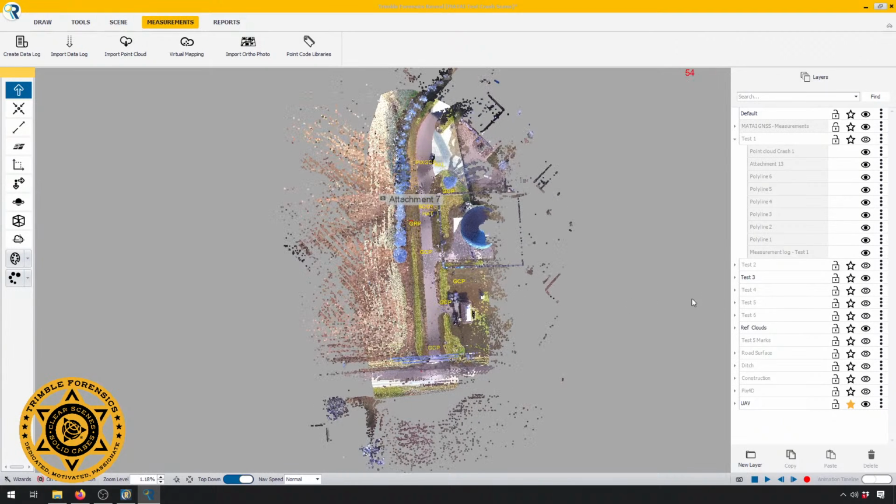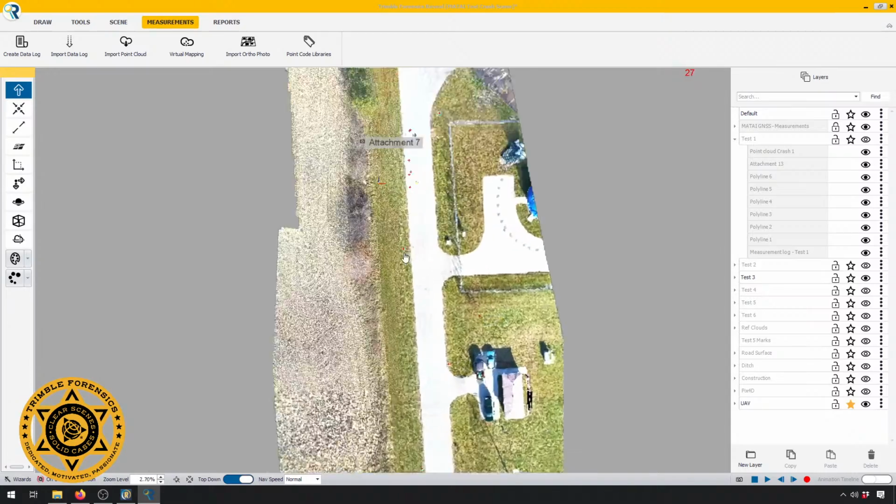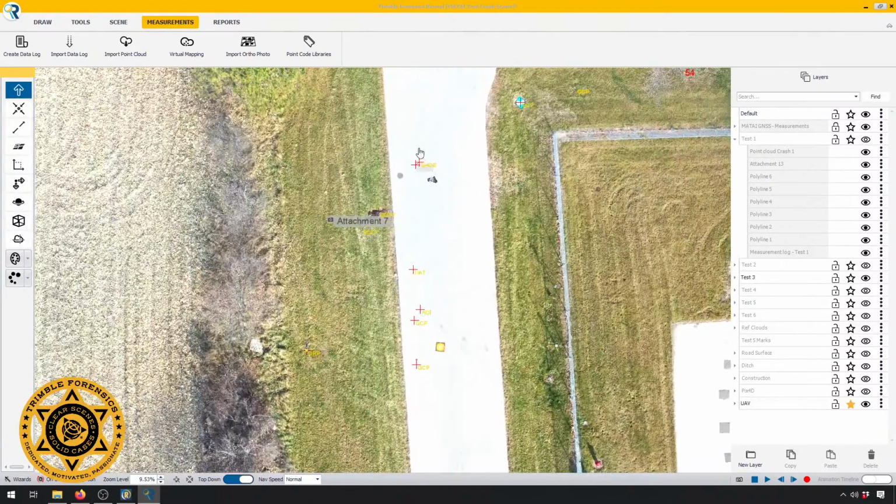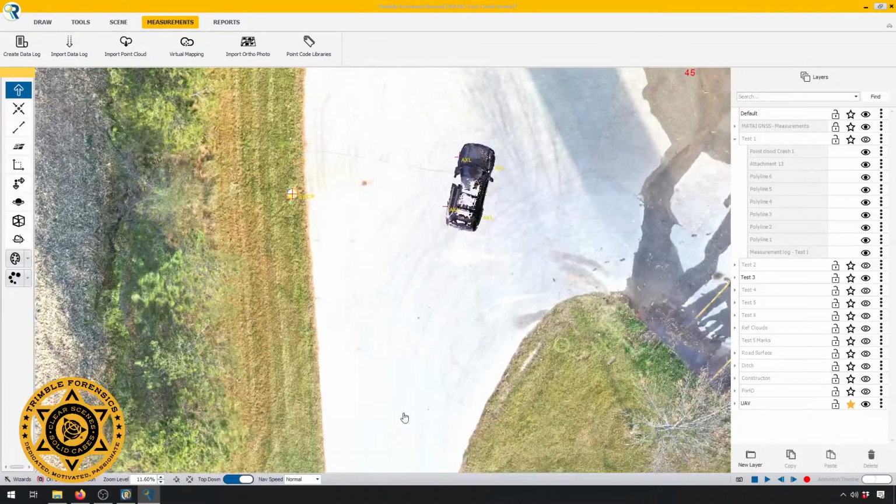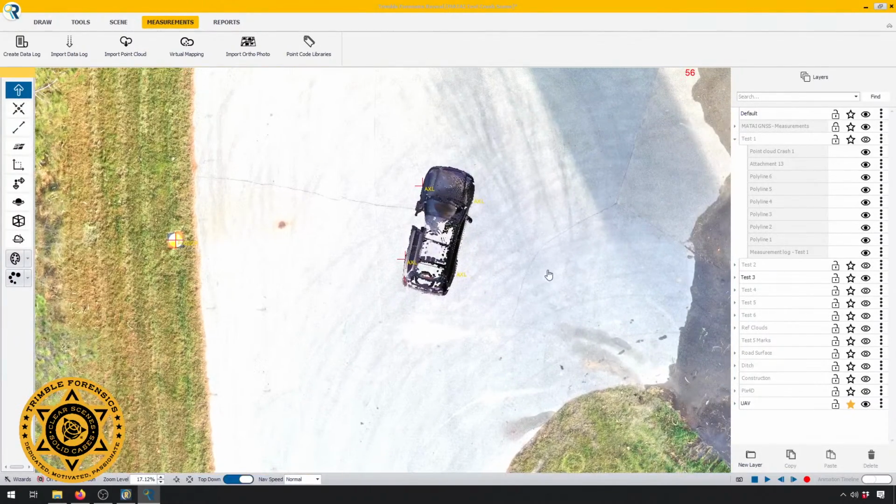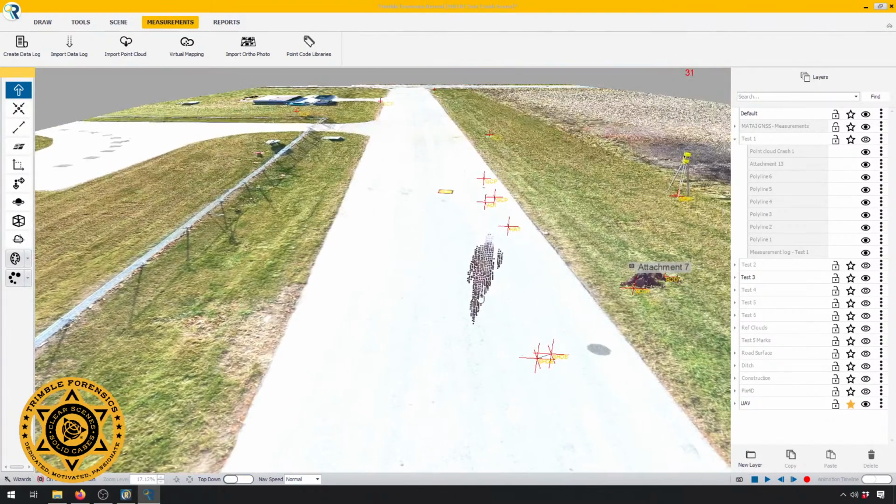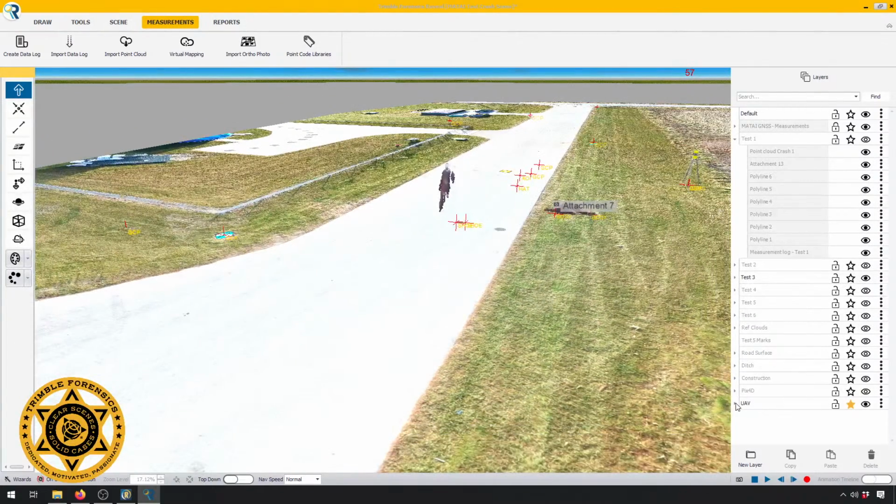All right, and looking at it from top down, I'm just going to turn off my point clouds. And we now have our 2D ortho image along with our GNSS points for our area of impact, our hat, our shoe, and our car's final rest. That's fine for a flat 2D, however, let's bring in the point cloud as well.